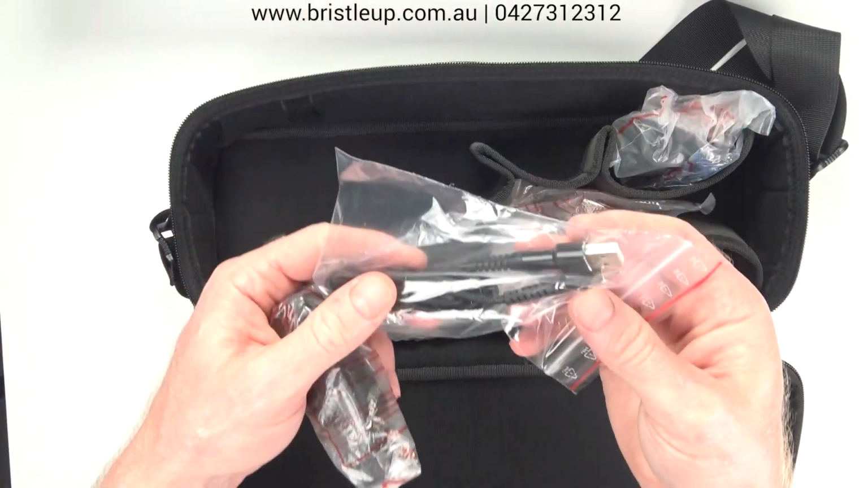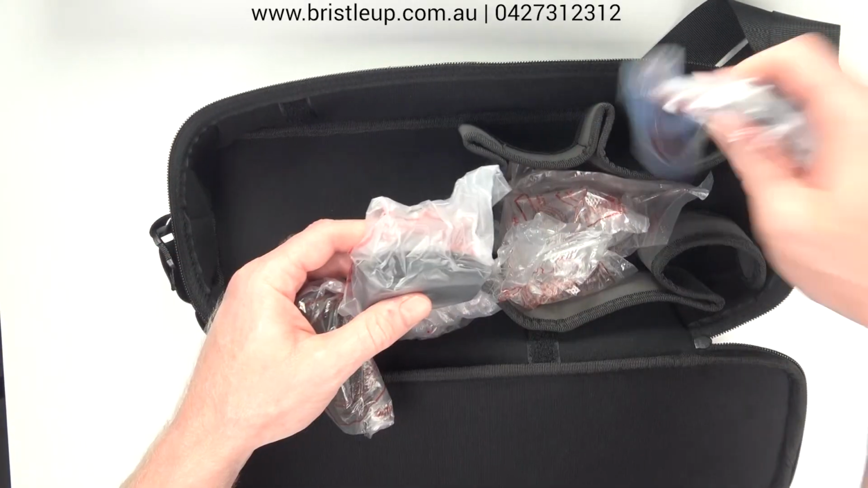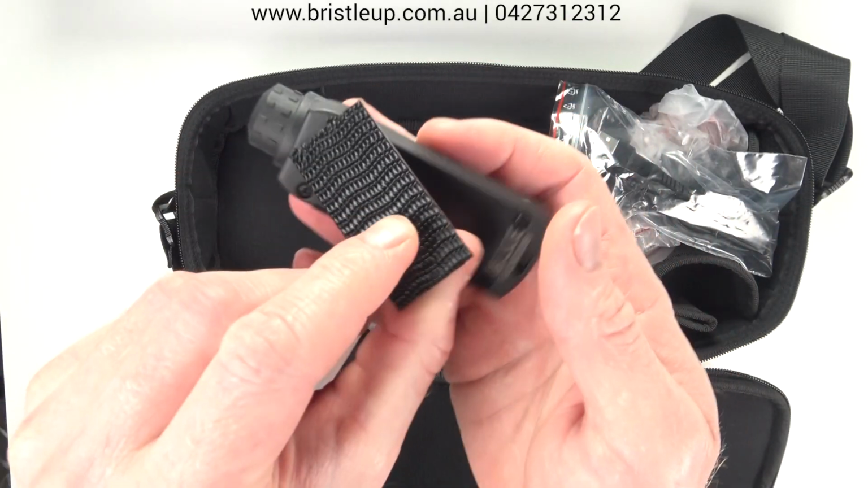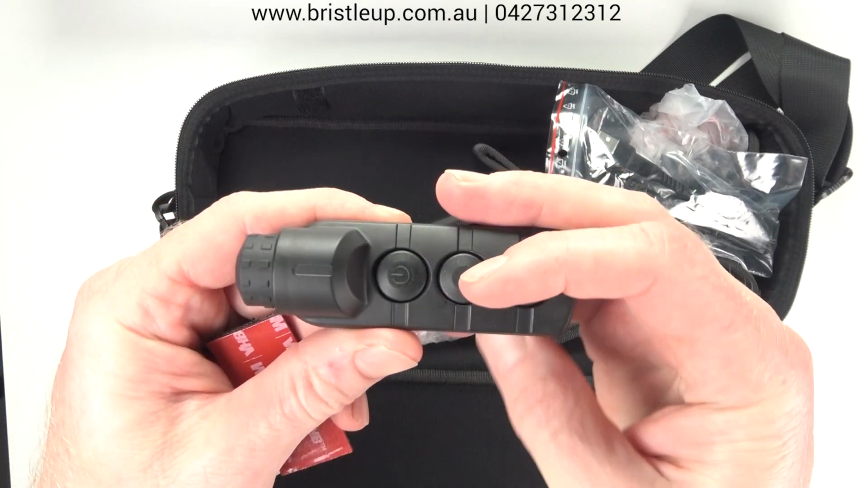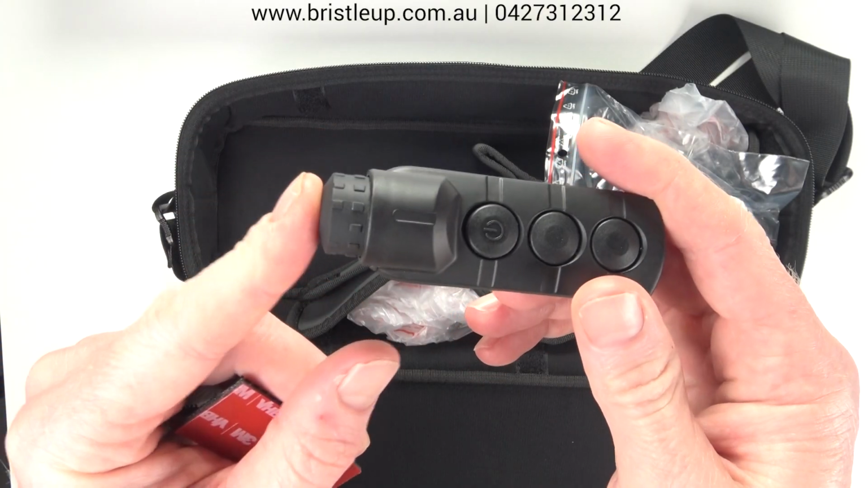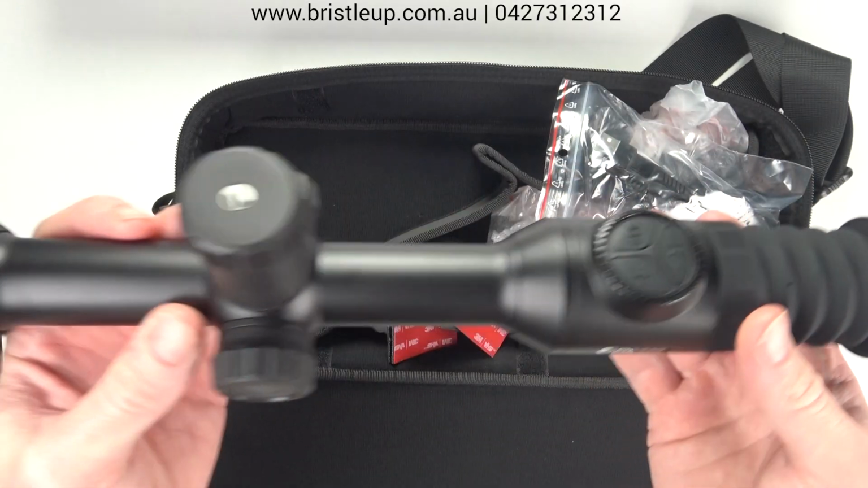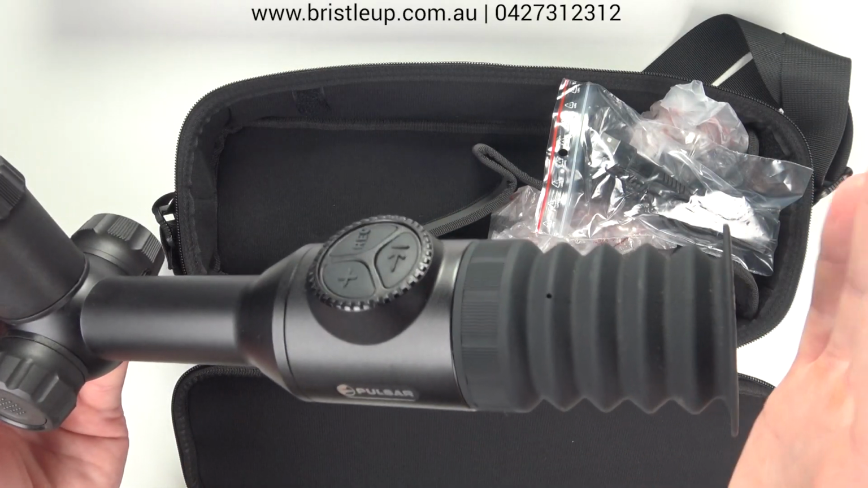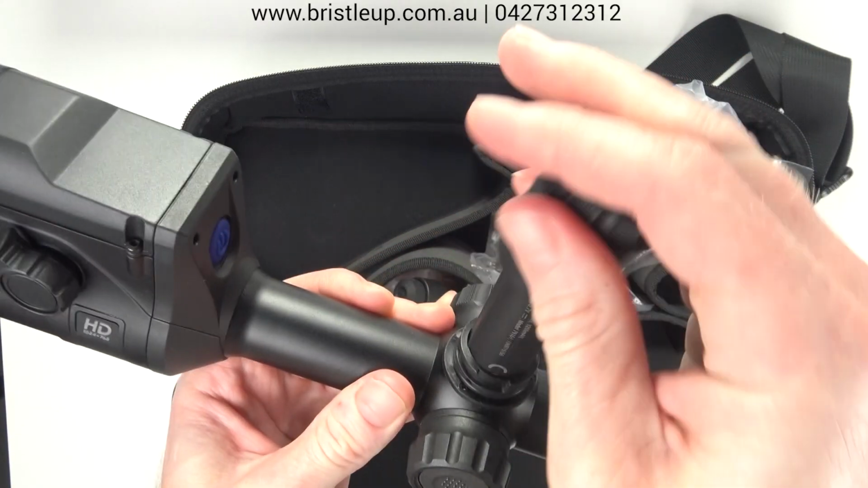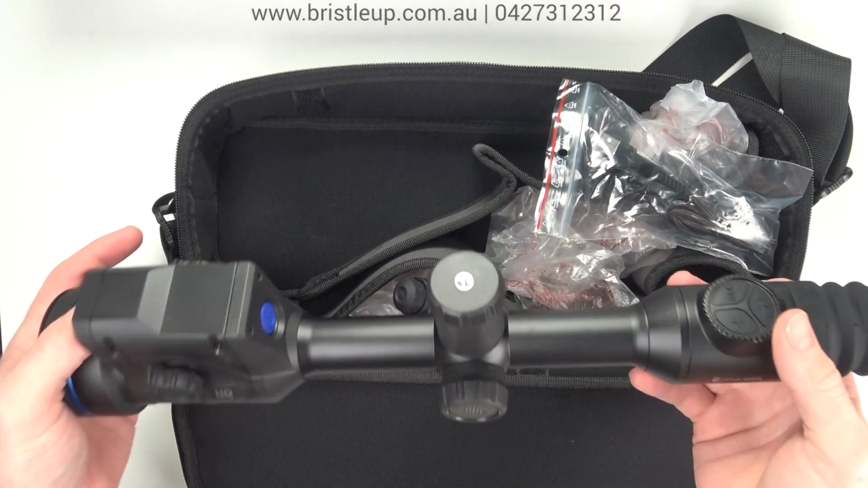Alright, so I've taken a lot of this stuff out, but we do have a charging cord. We do have a charging base, cleaning cloth. We also have the wireless remote control that you can Velcro onto your gun somewhere, and that allows you to control the device fully. You've got your scroll wheel here and your menu button press in, and your other buttons there as well. Alright, so let's take a look at some of the other stuff that was in the box that I've already fitted. So here we have our eye cup and then also our additional battery. Now this is an APS-3 battery. That's what's in the box.